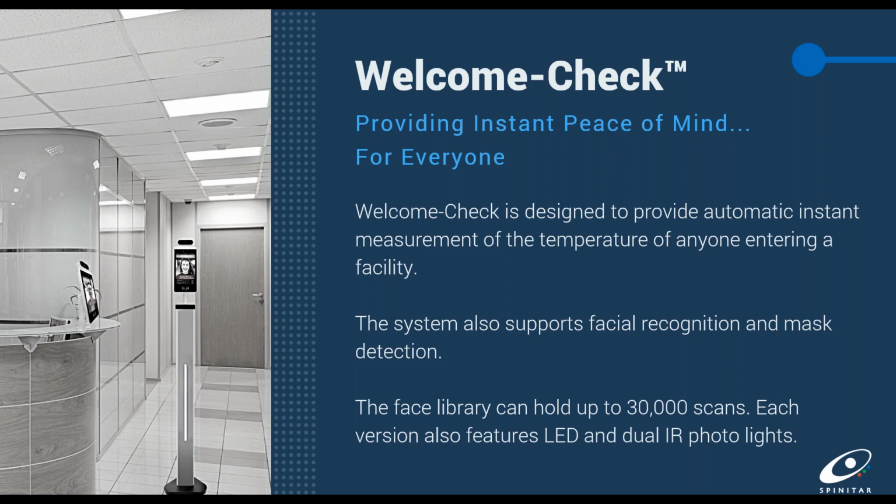First, to note, this Welcome-Check solution is really out there to provide peace of mind for everyone either coming back to work or customers coming into your facilities. This is an automatic, instant measurement temperature scanning device that also provides mask detection and facial recognition. These features are very useful, as we'll be able to demonstrate in this product demonstration here. We can hold up to about 30,000 scanned records and files on the device for facial recognition if you choose to use that option on the product.